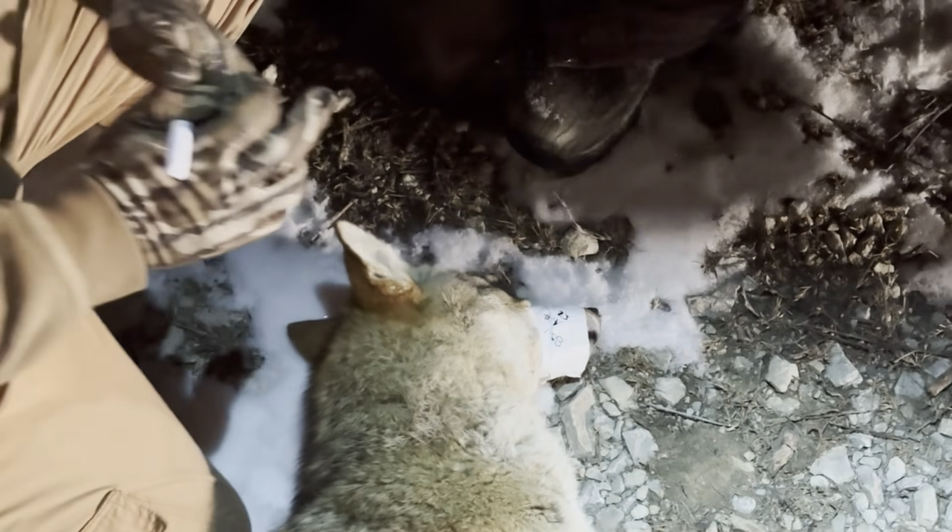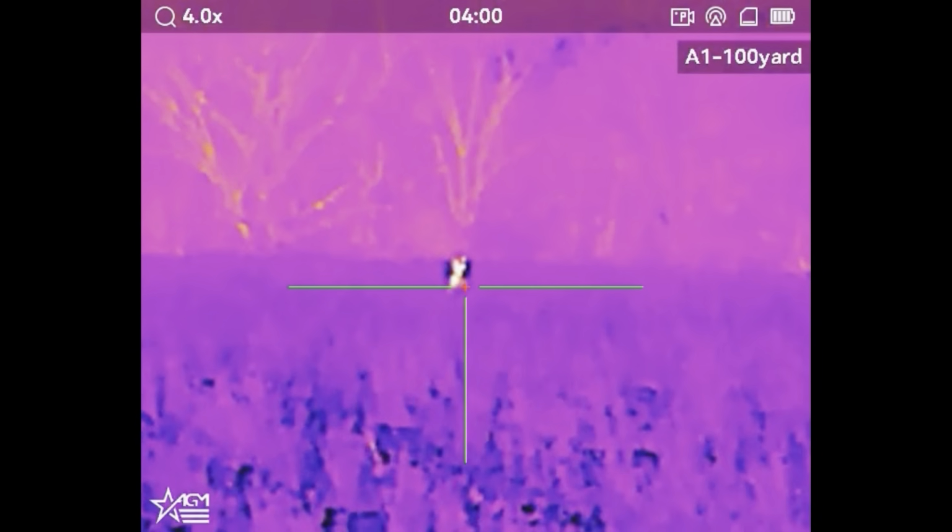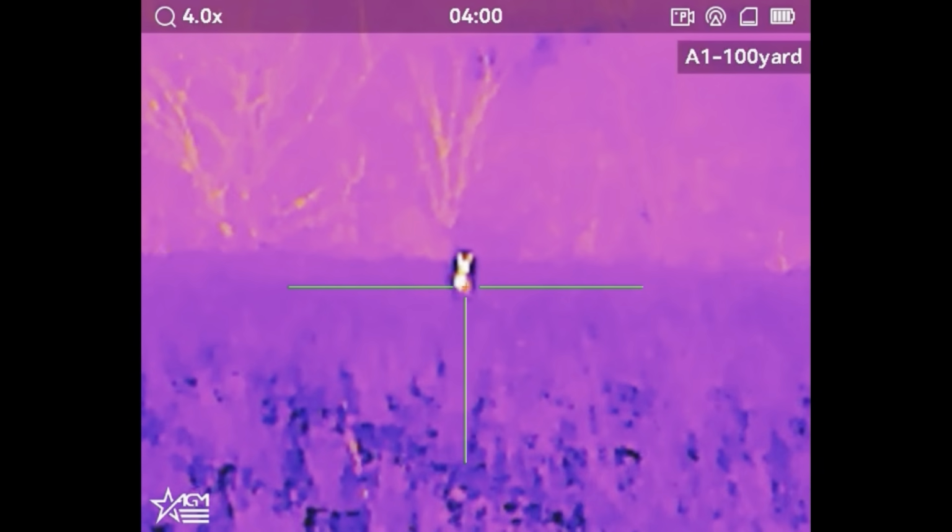So this next coyote you're about to see happened really fast. He answered the initial howls. We challenged him back, started into prey distress, and he was there within a minute or so.